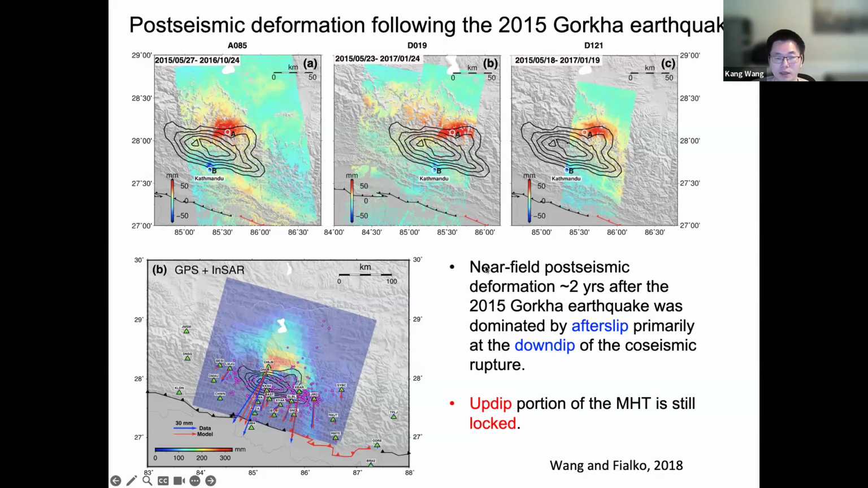But in this study, we used Sentinel-1 data two years after the earthquake to see how much deformation had occurred. And what we found was that after two years, there was substantial post-seismic deformation occurring at the down-dip end of the coseismic rupture, up to a few centimeters, as shown by the red patches.